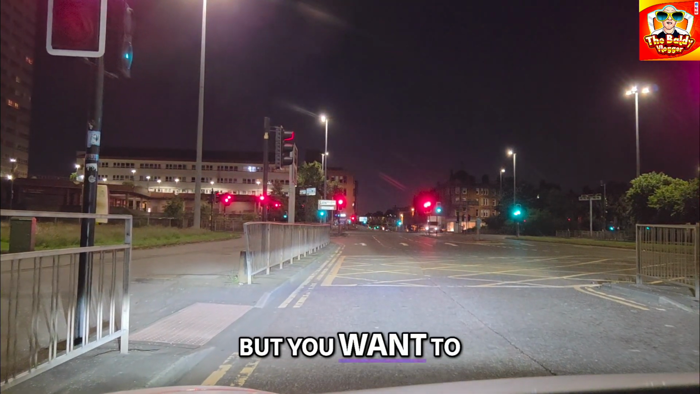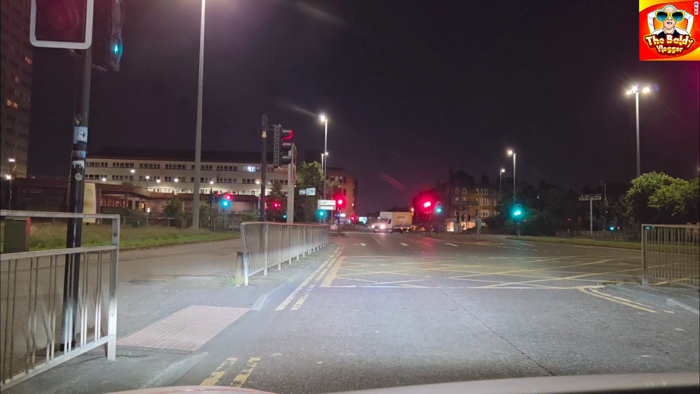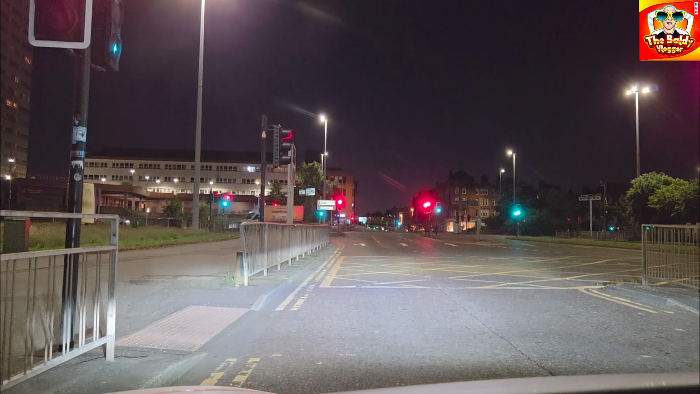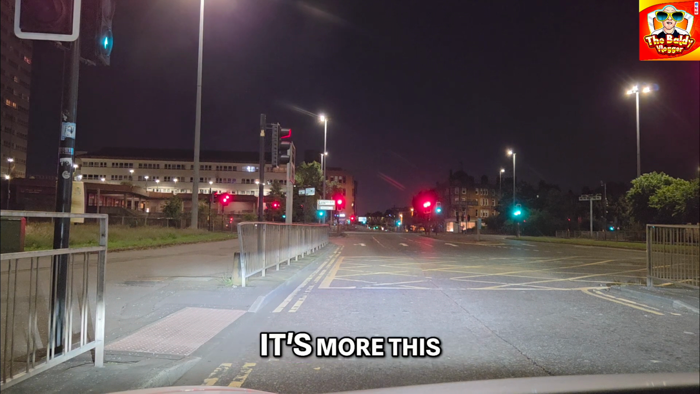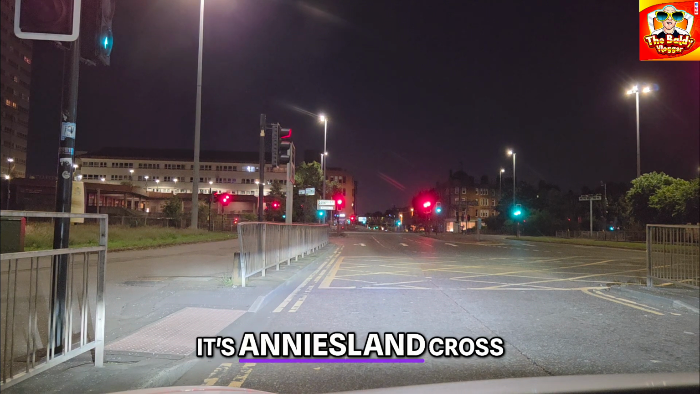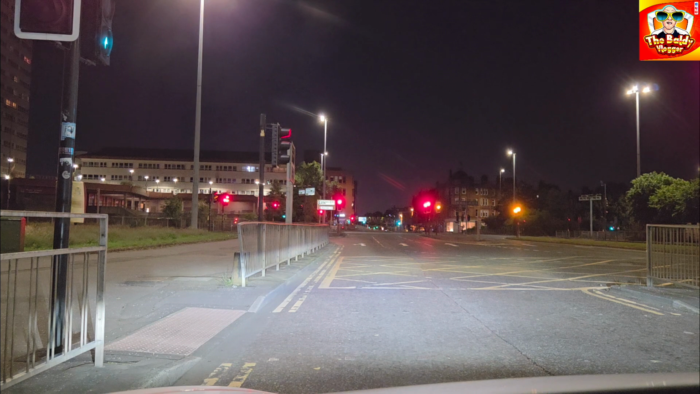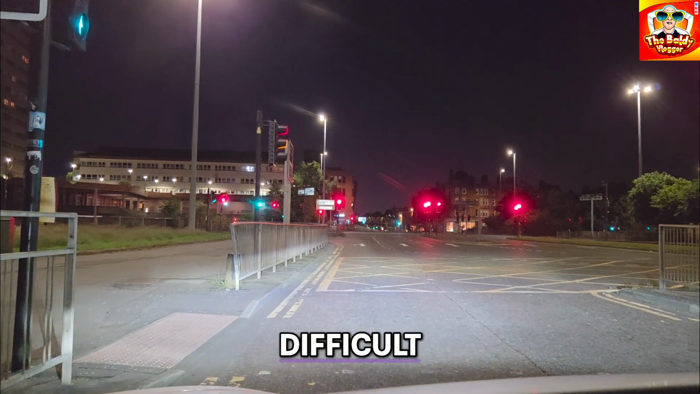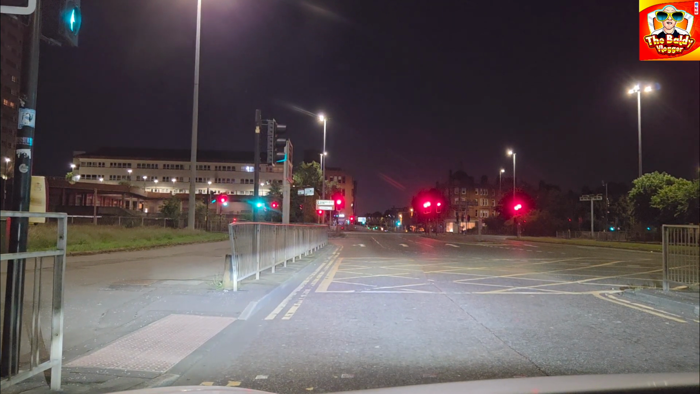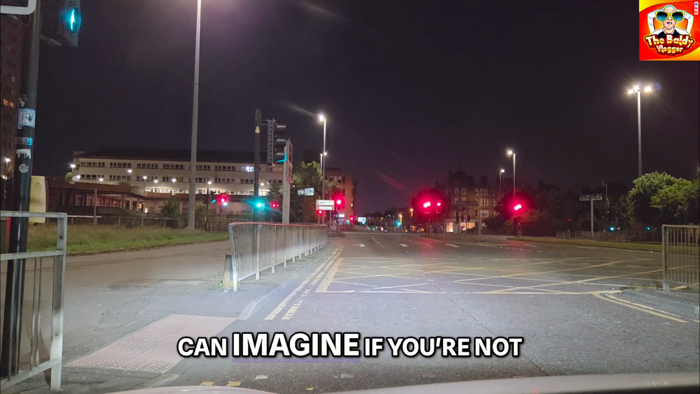You'd just take the car back after this roundabout. I don't even know if you call it a roundabout. It's just Anniesland Cross. I suppose it's a cross, but there's junctions here, there, and everywhere. Very difficult. I'm used to it, but I can imagine if you're not.